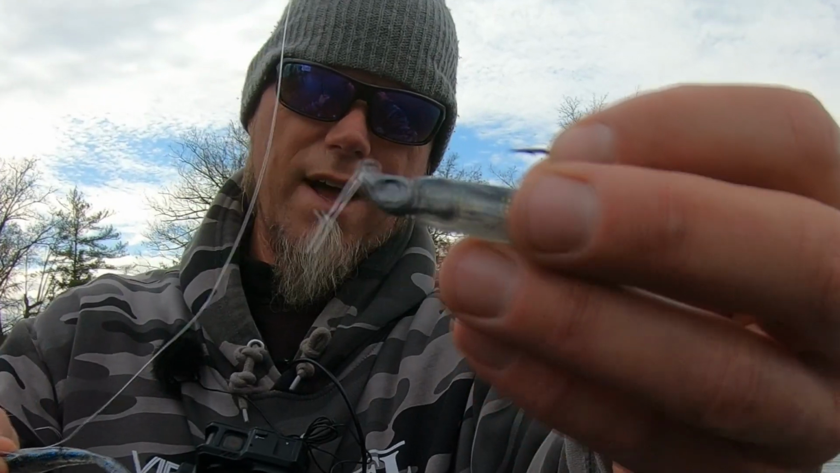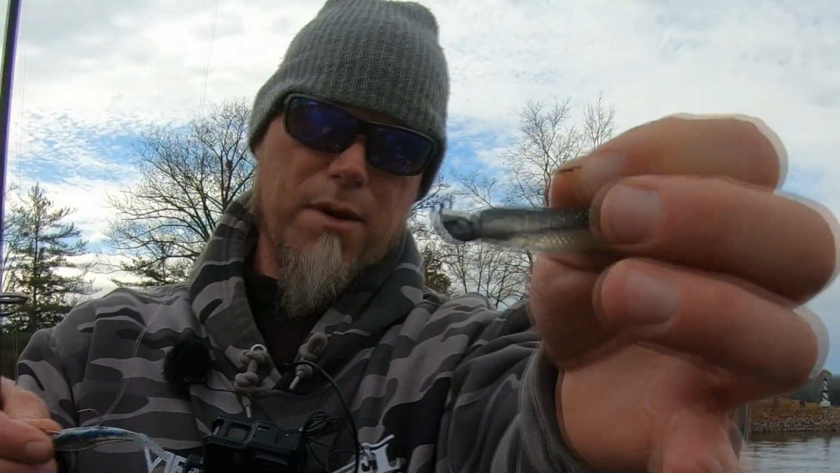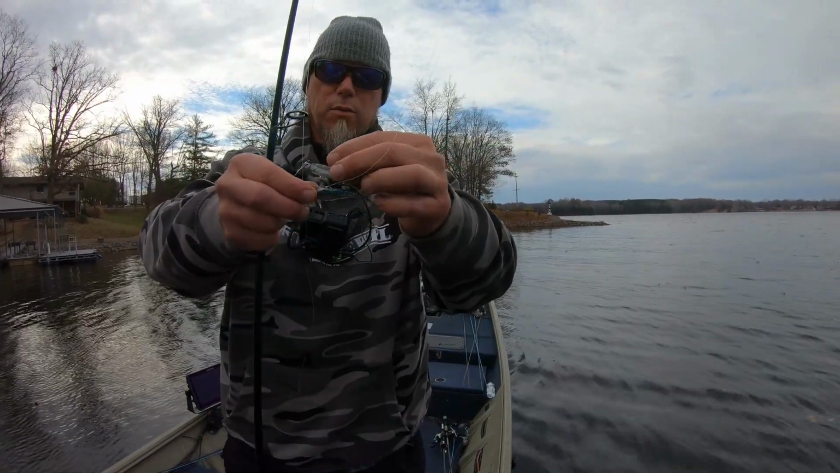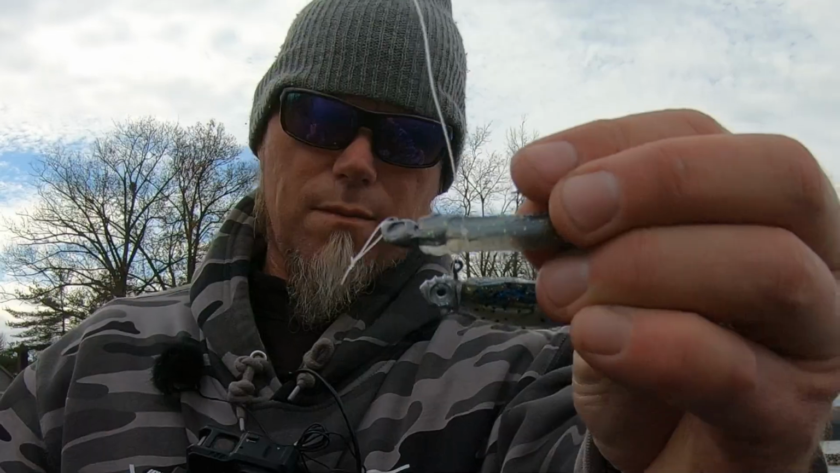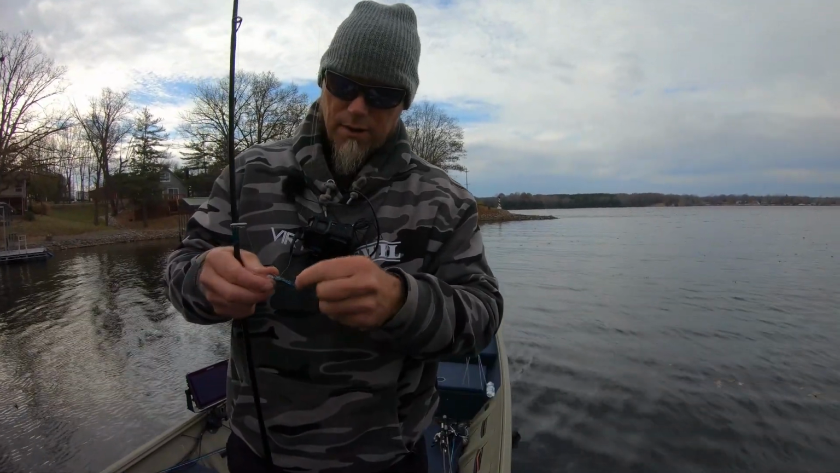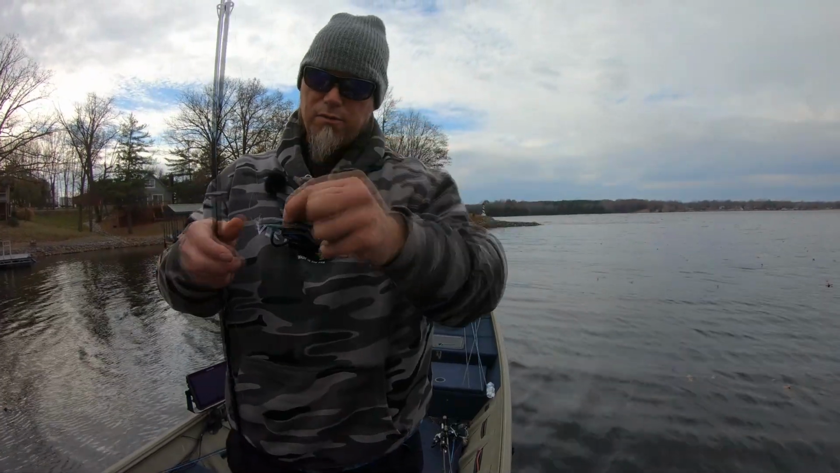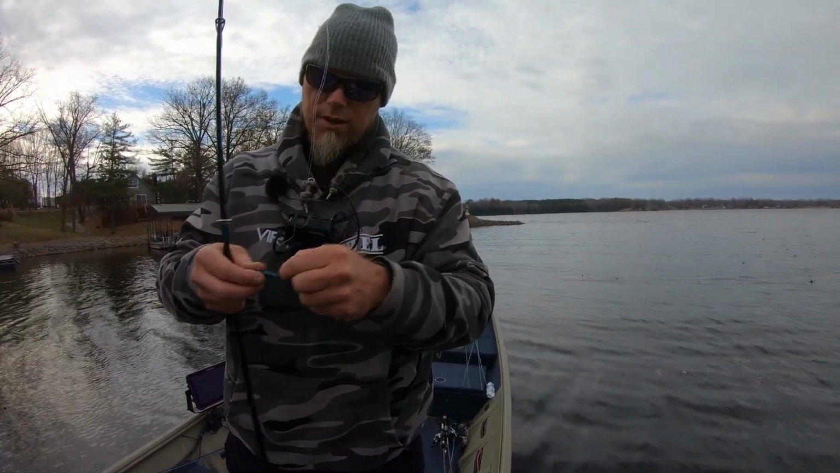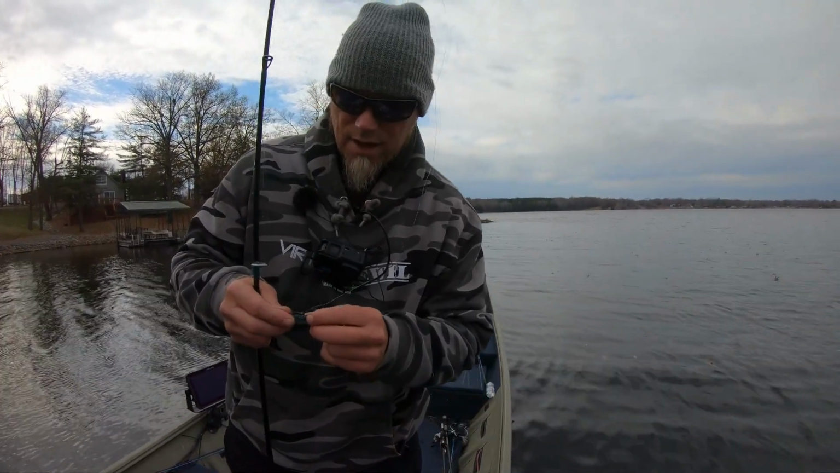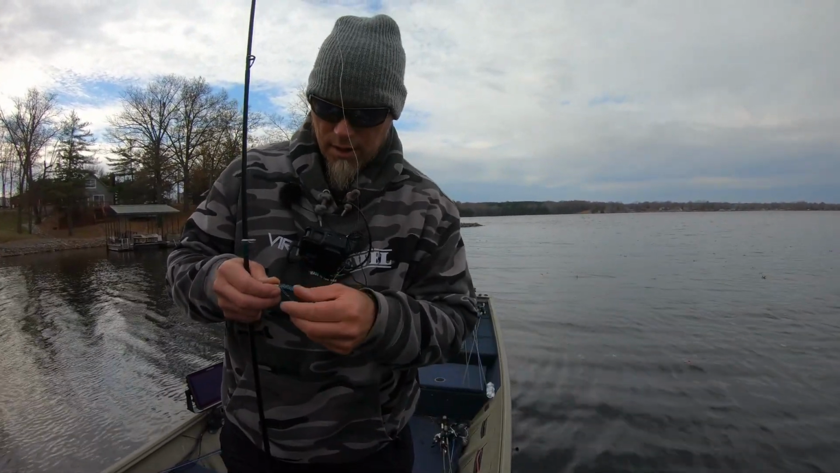It does have a minnow flat shape, so that technically should reflect better than a ball head because it does have a little bit more surface area. But similar profile baits, and in my opinion, this Gambler really jumps off. And that's a little 3-inch minnow. You put a 4-inch minnow on, it's gonna pop even more. So let's go try to catch a few fish on it and see how it handles, see what the hookup is like on it.